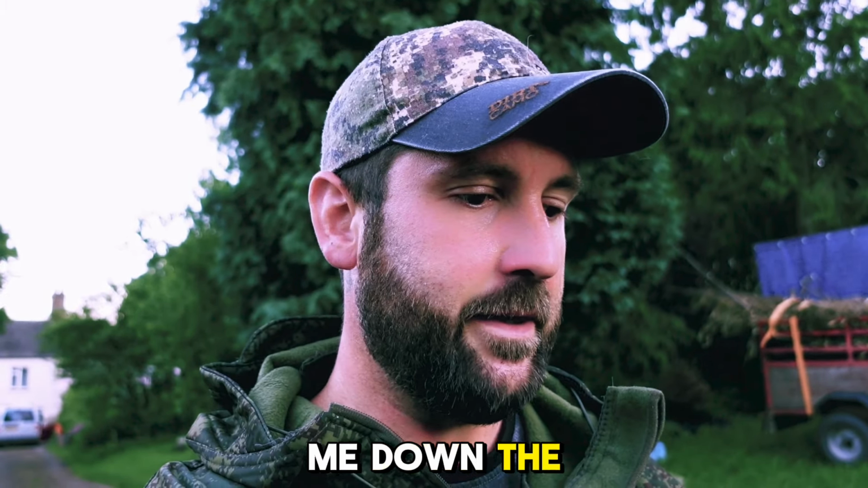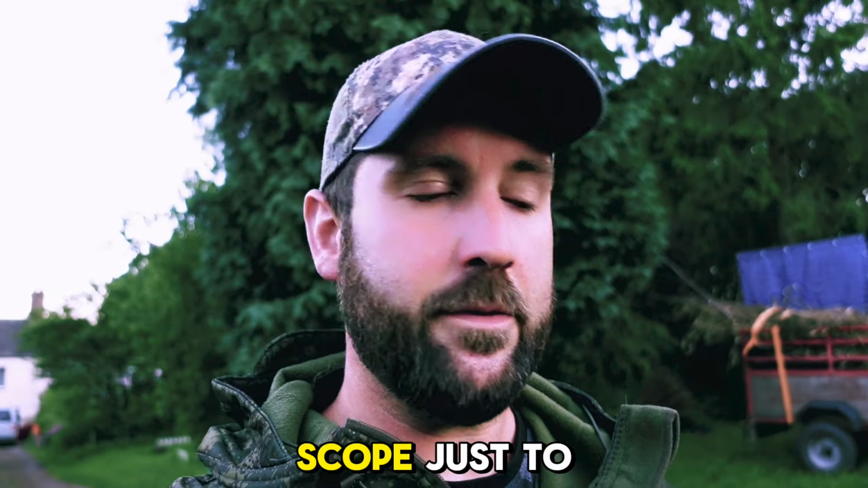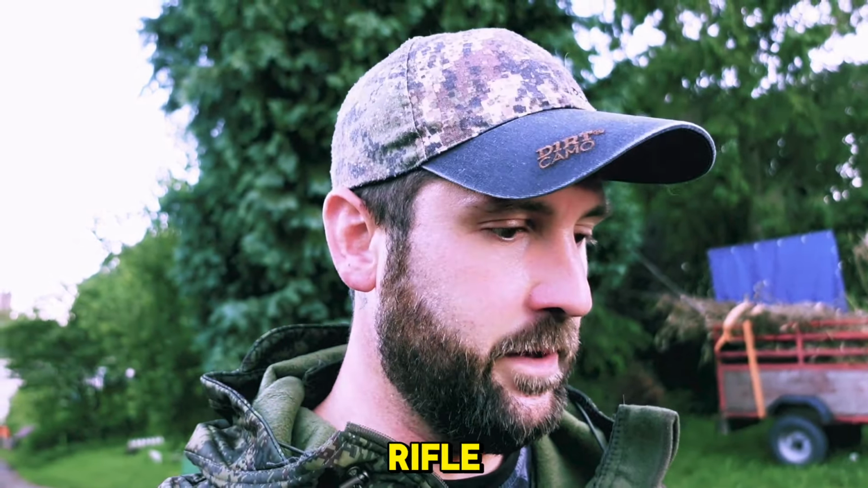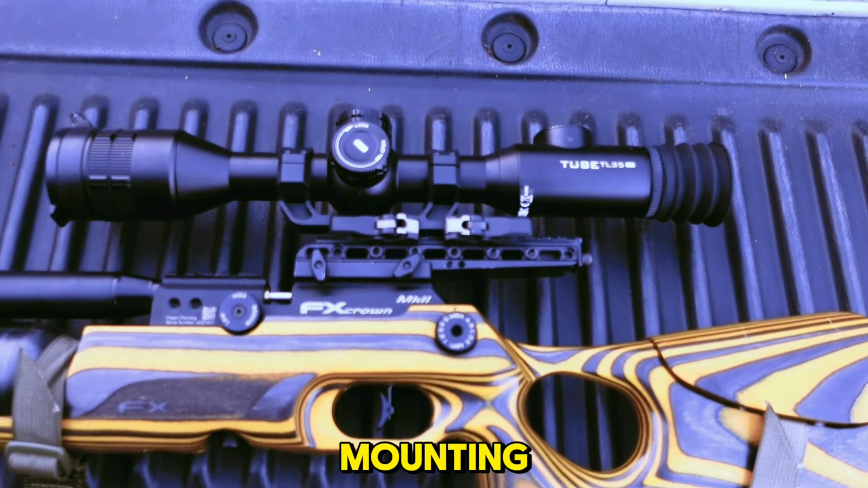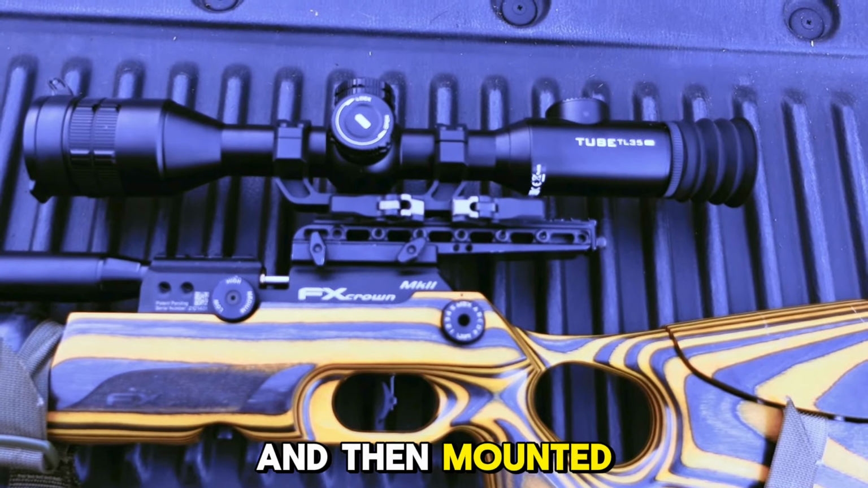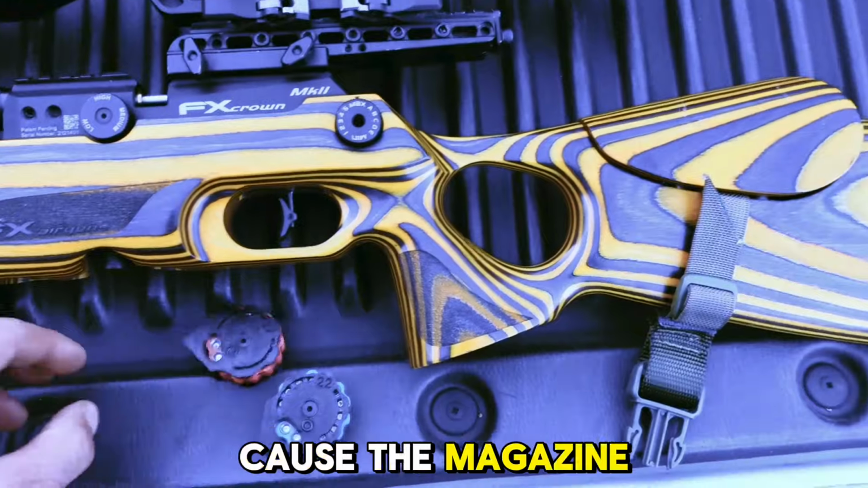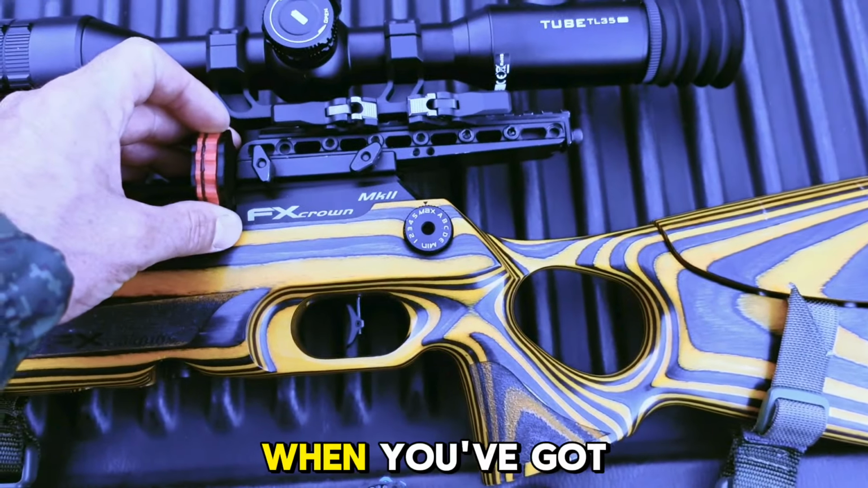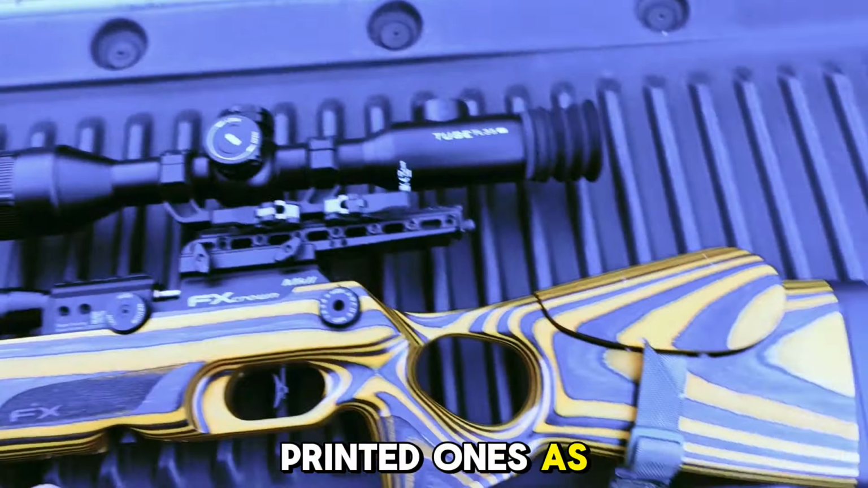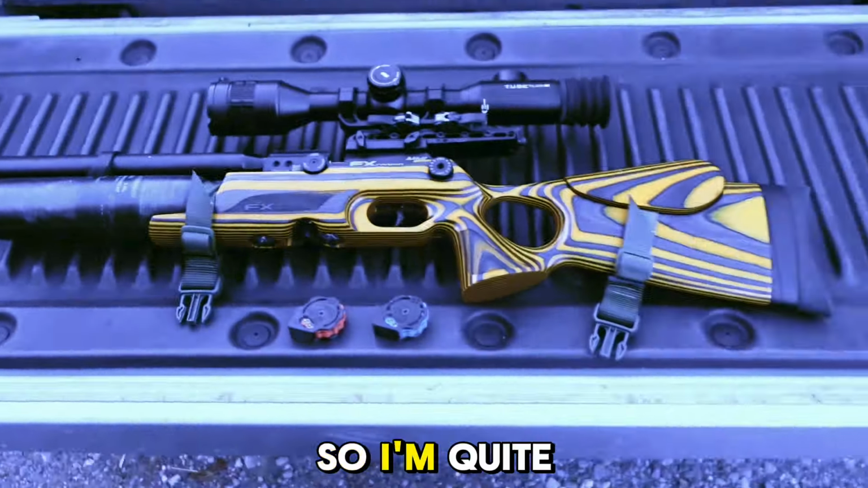Scott Country sent me down the Infiray Tube TL35 V3 thermal rifle scope just to try out. I've mounted it onto my 2.2 air rifle. As you'll see from the mounting, I've had to use an Eagle Vision adjustable mount, and then mounted the switch on switch off mounts onto that as well. The reason for that is because the magazine won't fit when you've got it on, even though I've got the smaller magazines. These are 3D printed ones as well. Anyway, it looks a bit goofy, but it should do the job. I'm quite happy with that for a minute.